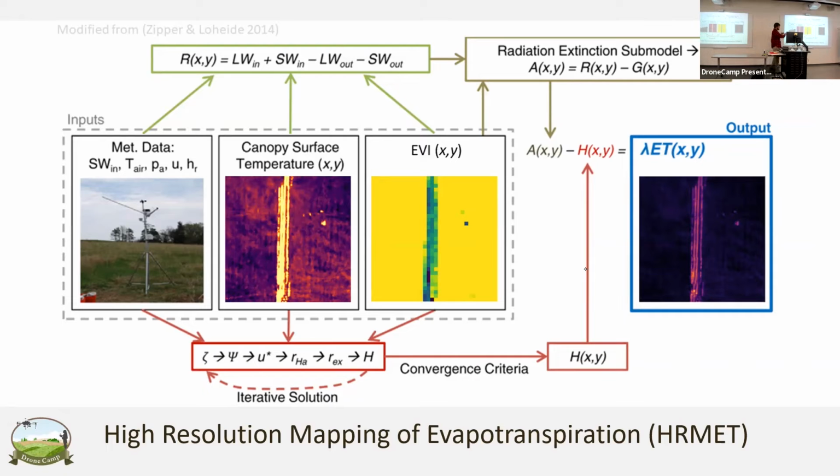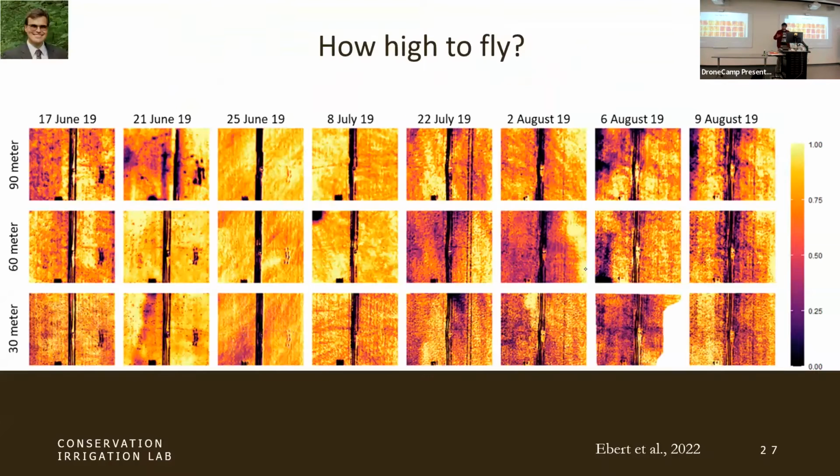Yeah, and this particular one is not a CIMIS station. This is a public station in Wisconsin. As I go into what I study, one of my papers that just came out this March is a study I did in potatoes, asking the question of how high to fly.